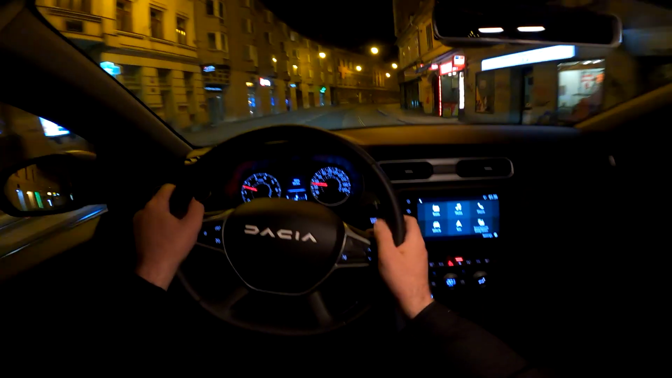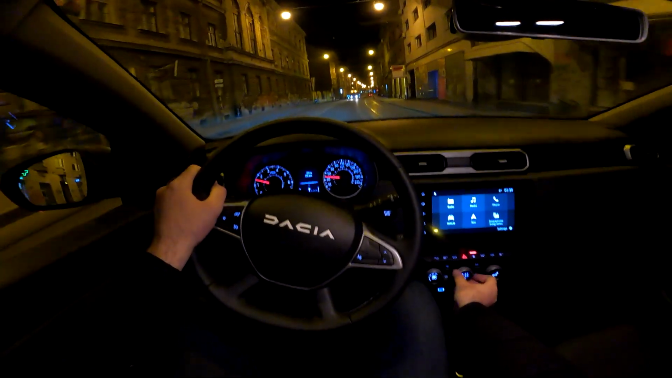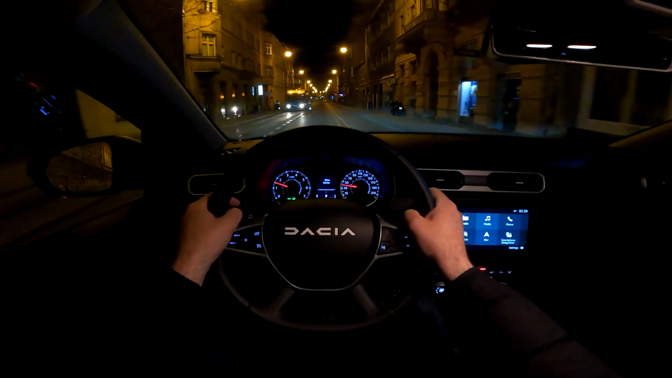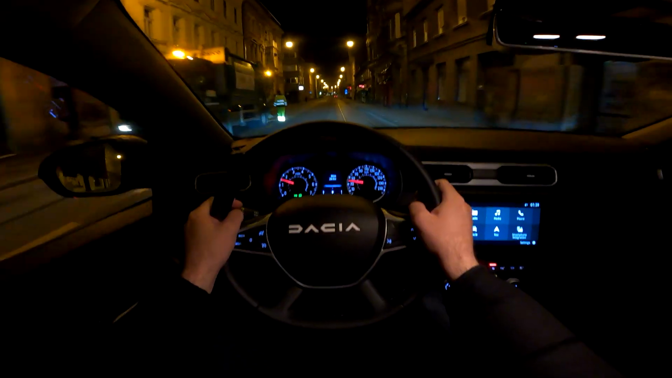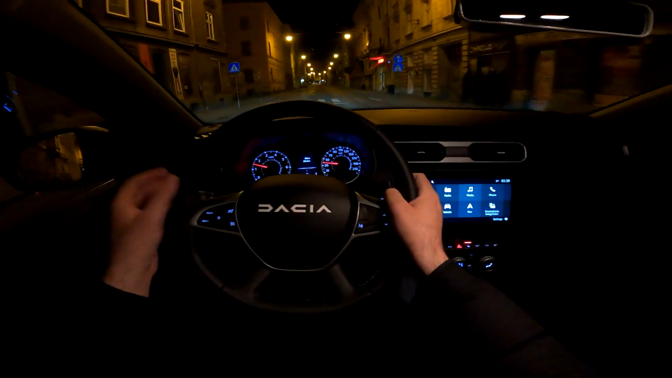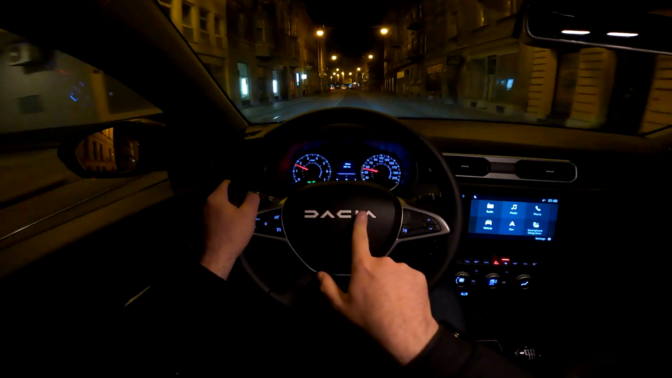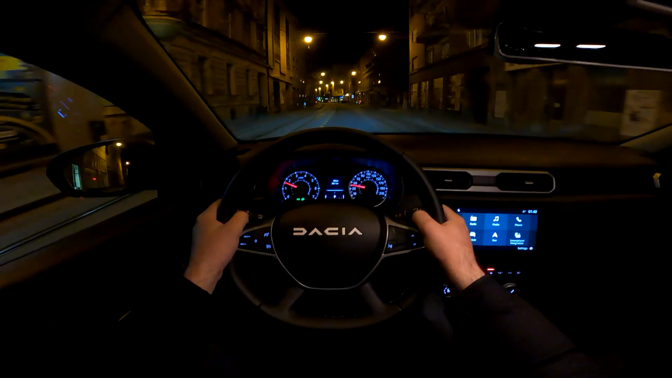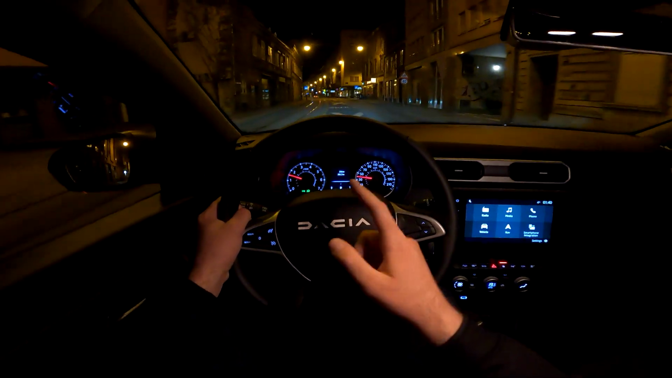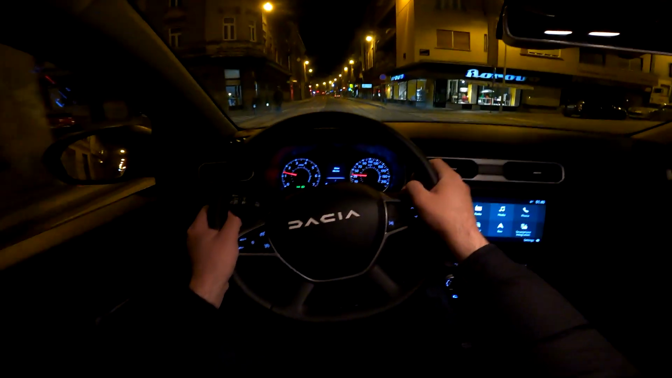One thing that I really love is the fact that the AC is on switches, so it's very easy to change the temperature and the air blower as well, so that is a big thumb up from me. You have the 4-spoke steering wheel, and also on the 2023 model, which got the updated looks and new logo, you also get this new lettering, Dacia lettering, right in front of us. And I think this is a very nice and clean design and looks much more fresh and modern compared to the older design. And yeah, it's definitely a big thumb up from me.